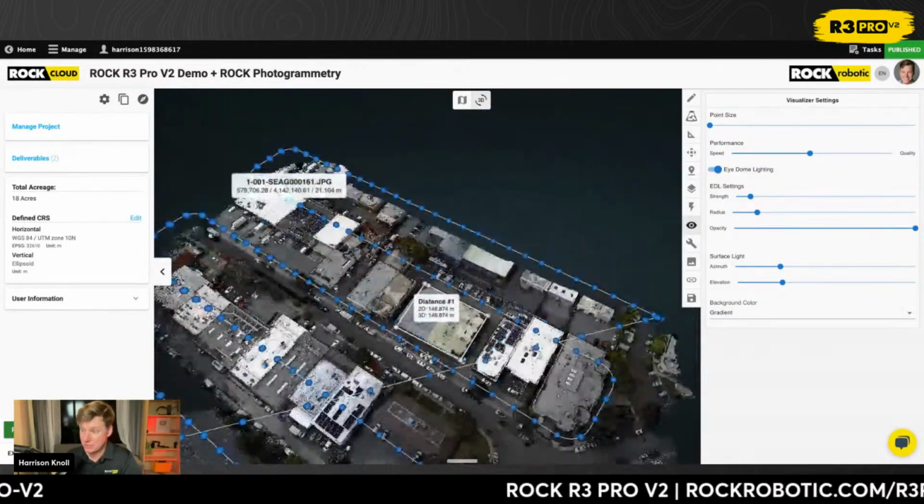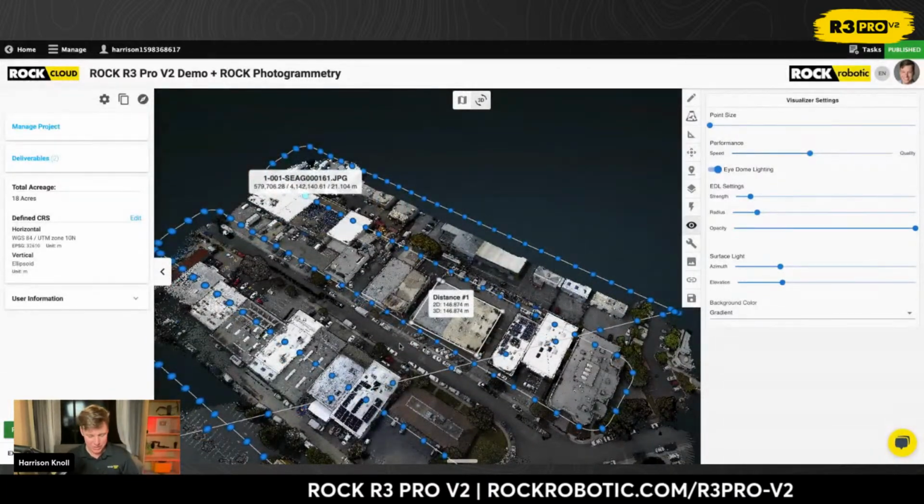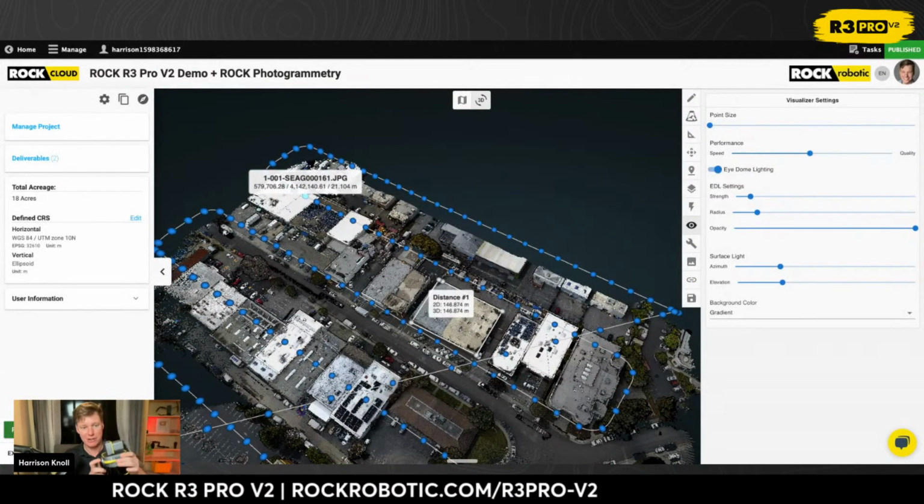Now, there is one caveat to all this, everyone. You still have to, if you take the camera off, you want to full screen me for a second?